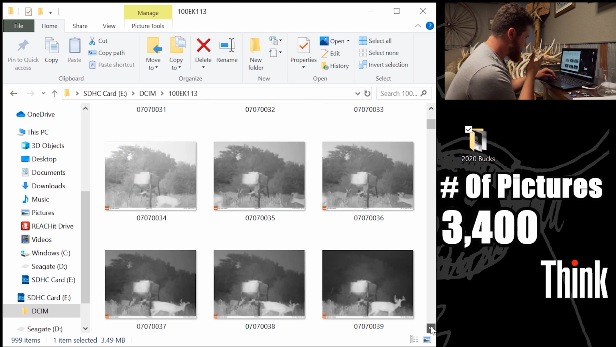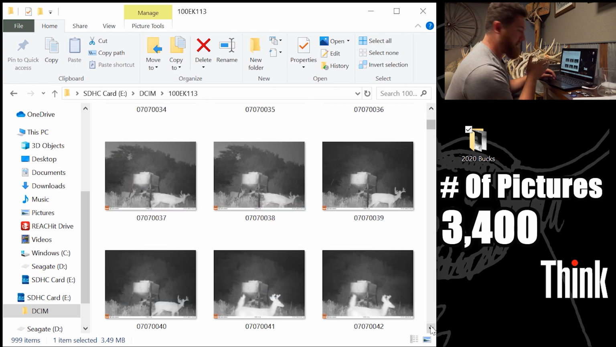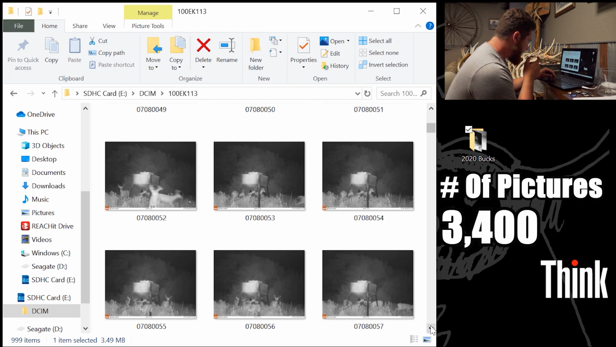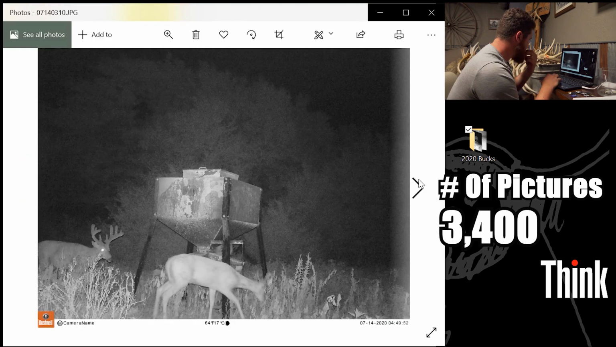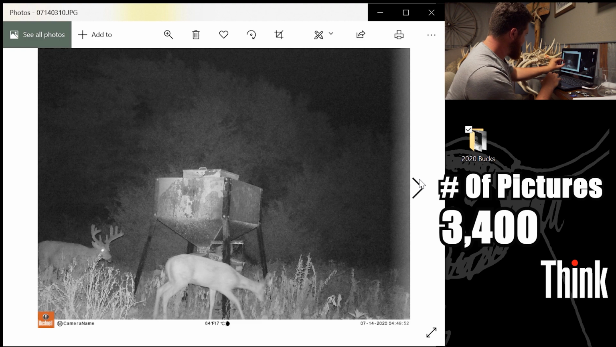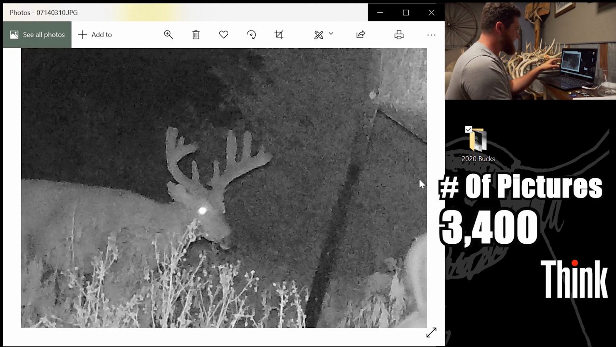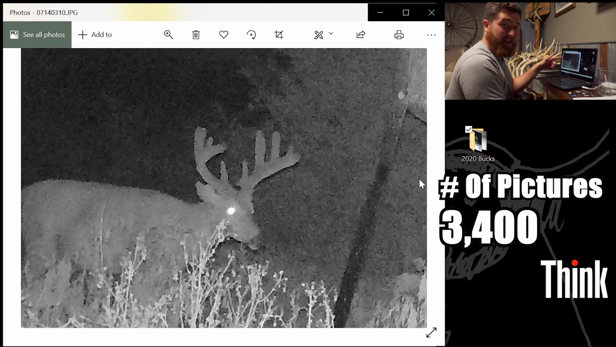This is probably the first real check I'm doing on this camera. His name's Pit Boss. He's the buck I'm looking for the most on this camera here. This buck right here, yeah, I'm very confident. I'm pretty sure this is the buck we call Tank. If this is Tank, I think he's 8 or 9 years old this year. Been on the property forever.